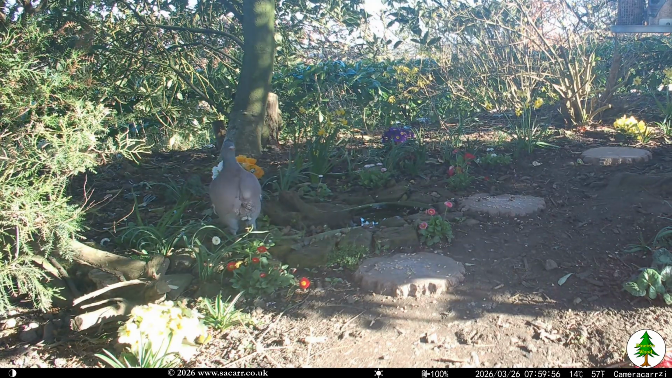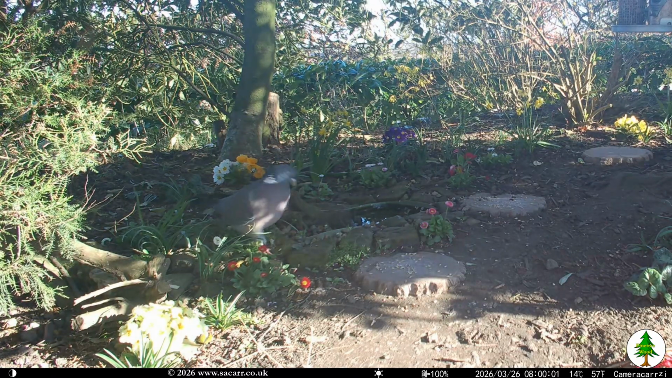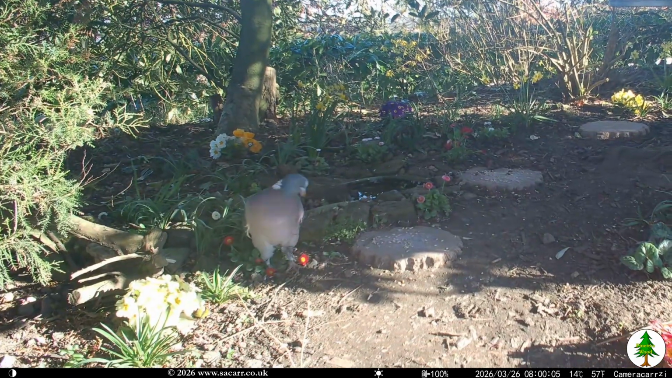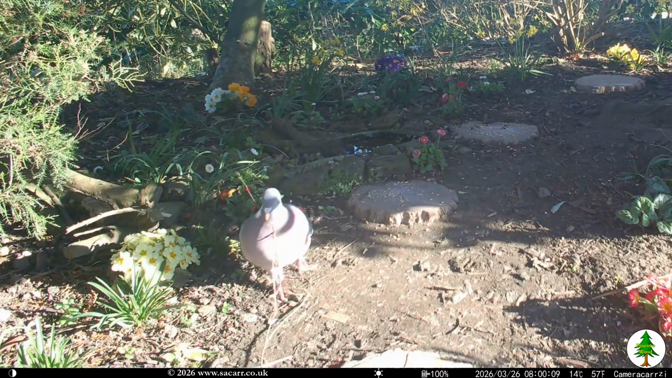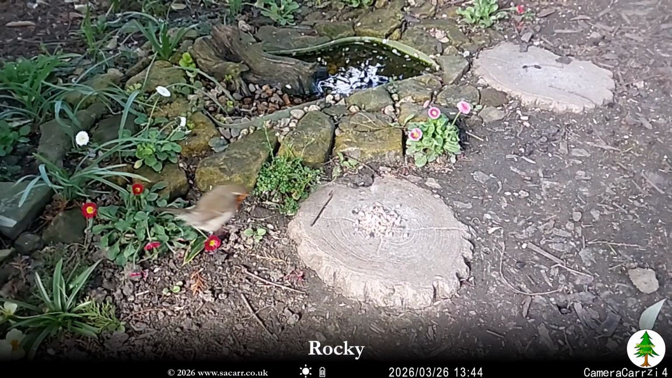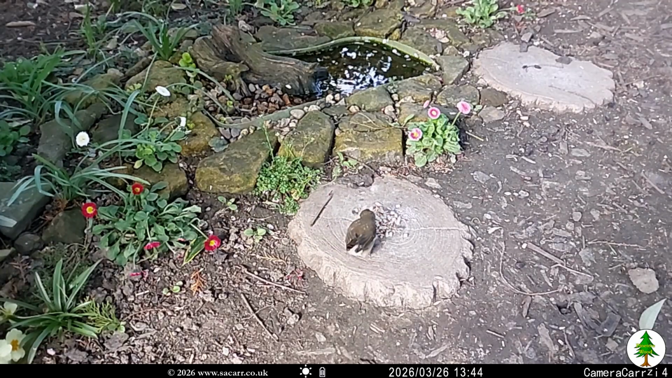It must be nest building season for pigeons, as this one was wrestling with the twig that it kept standing on while trying to walk. Early afternoon on the 26th, I tried some slow motion videos of Rocky coming in to feed.